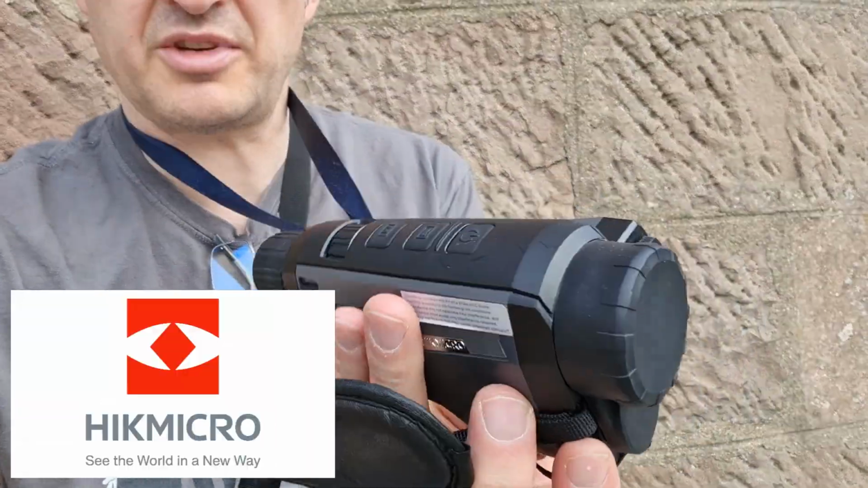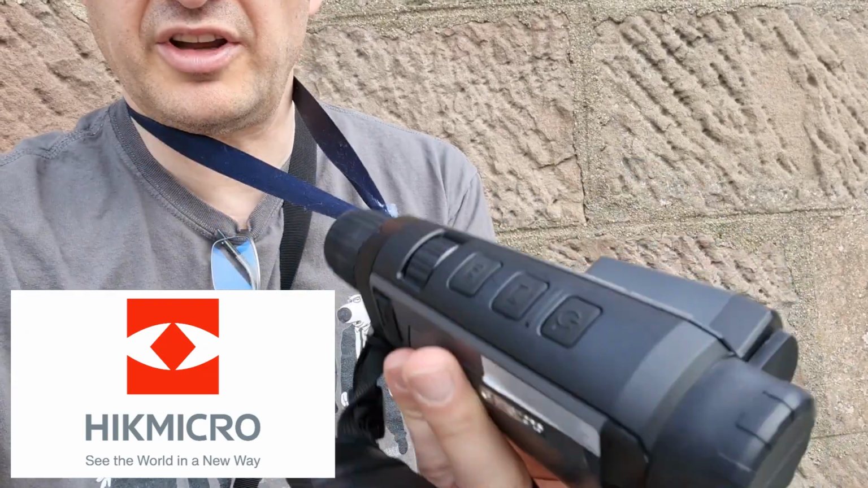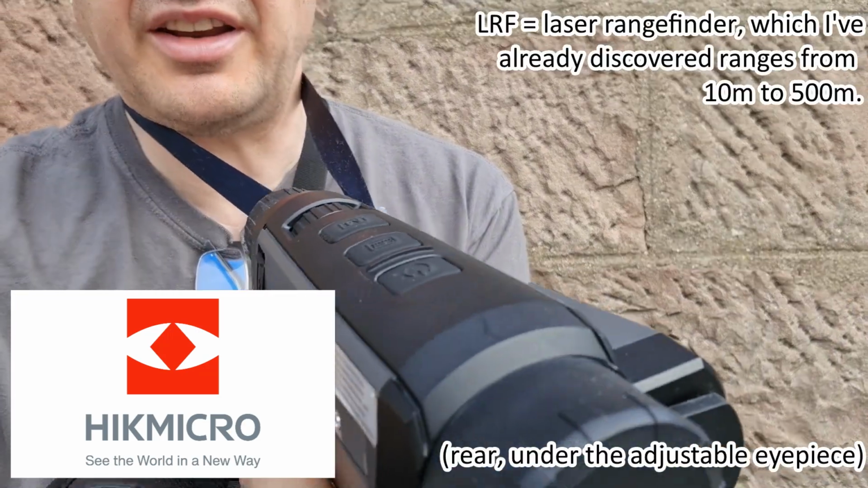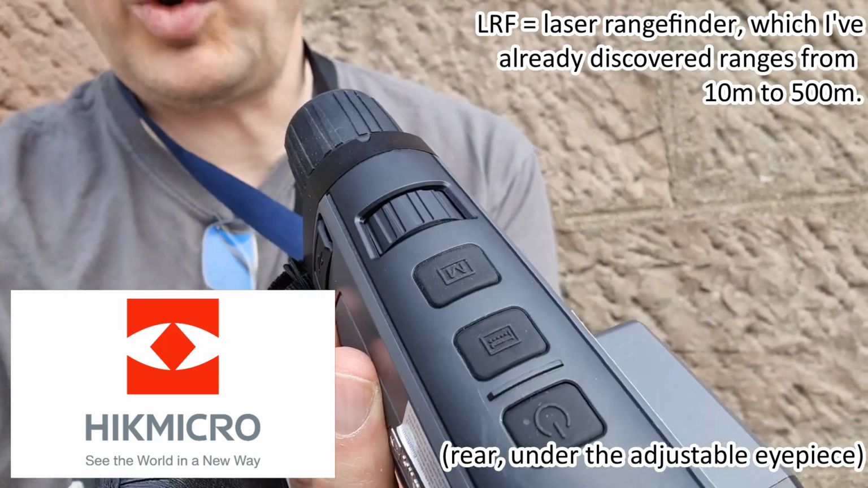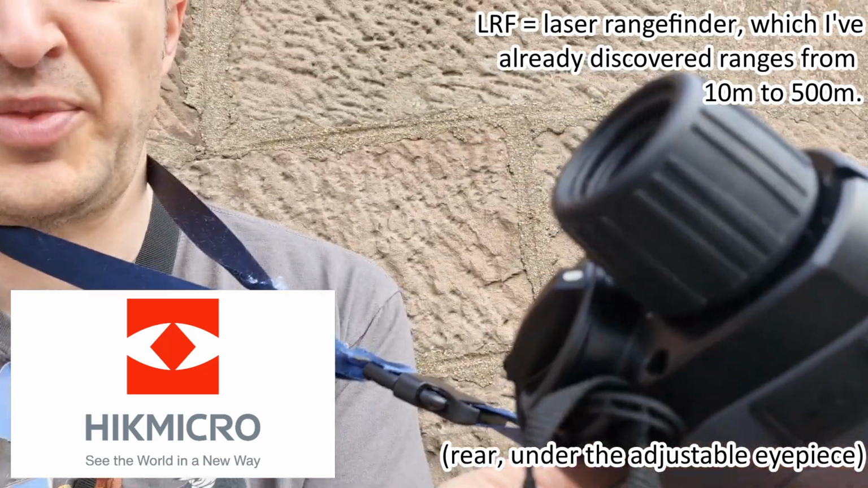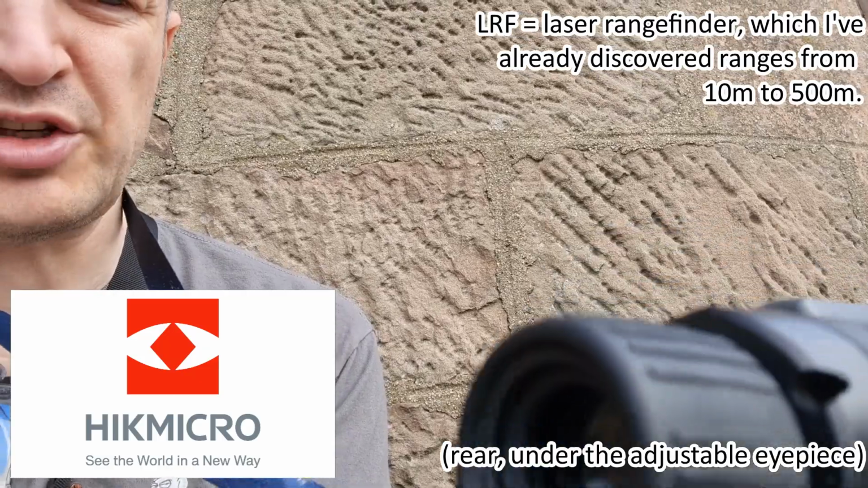It's kind of shaped like a slightly retro, slightly bulky camcorder, but it's got the LRF module on the left side, buttons along the top as you can see, and there's a zoom wheel. The camcorder style carry strap is on the right, battery compartment at the front for a single 18650 battery.